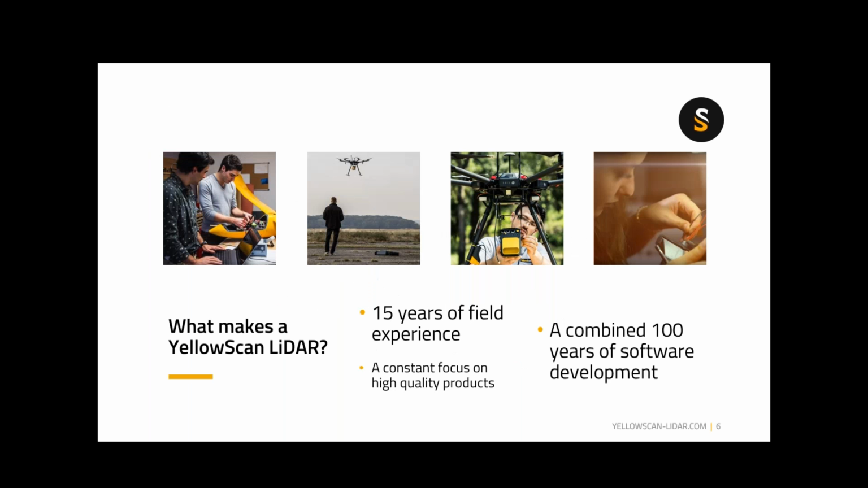So as I mentioned, we've got many years of experience in the field flying fixed wing, rotary, multi-rotor, manned and unmanned, constantly looking for high quality products and services to deliver to this group that was involved in services for all this time. And in the background of all of this, software development, a combined 100 years of software development experience that we're now bringing into YellowScan for not only the initial pre-processing, but also an appropriate amount of post-processing support to make the tool as useful in the field as is reasonable.